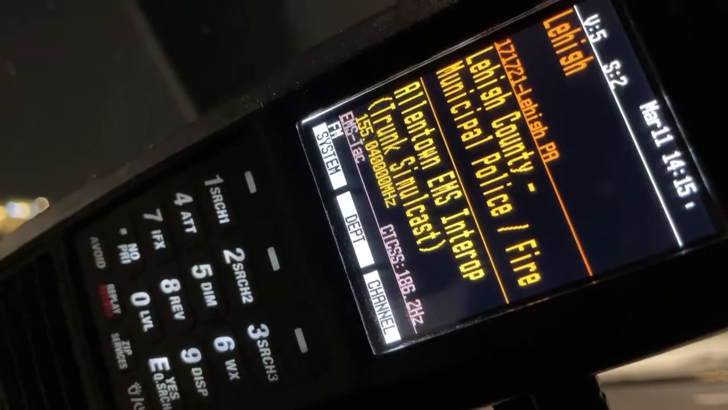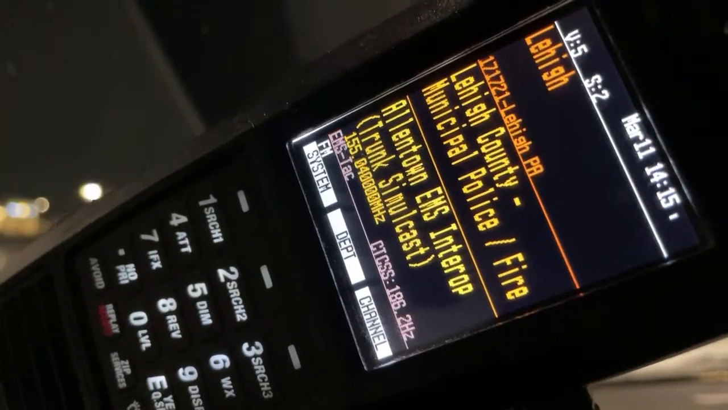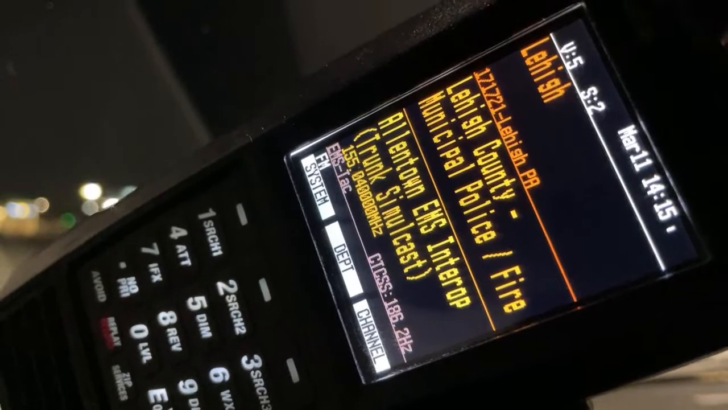There's a bunch of apps, but I don't use an app. I use radios. No, the music's coming from apartment 401.